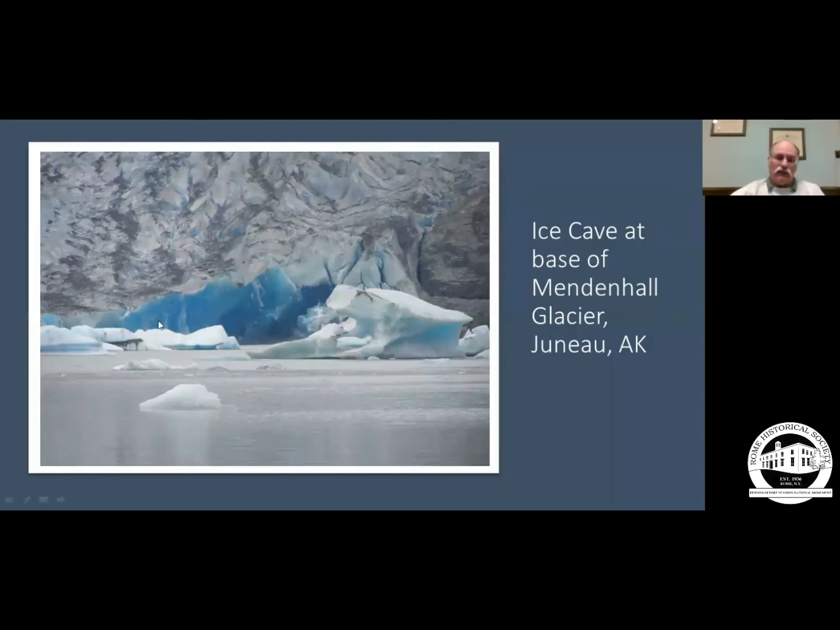Chunks of ice: growlers, icebergs. Growlers are something that only sticks up about a meter. An iceberg, 5 meters. Let's see, this would be less than 3 feet. This would be about 15 feet. And somebody asked me how they got these names and what the size difference was.